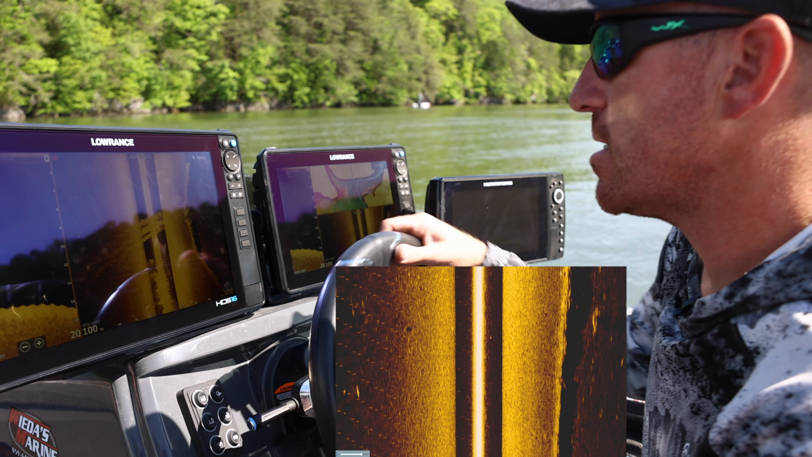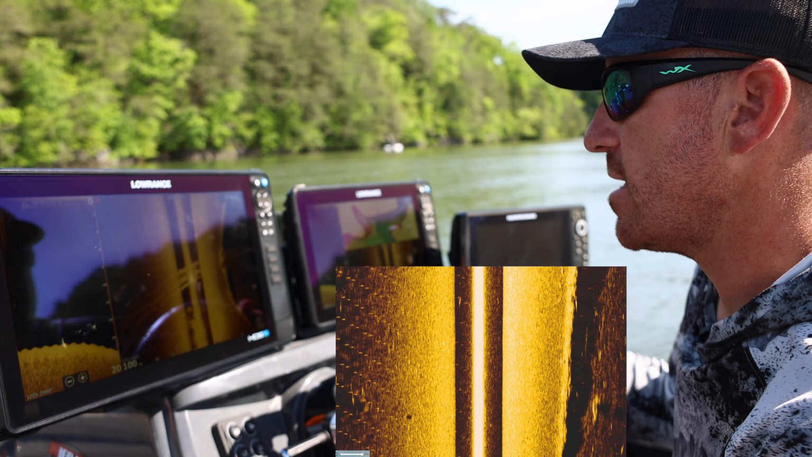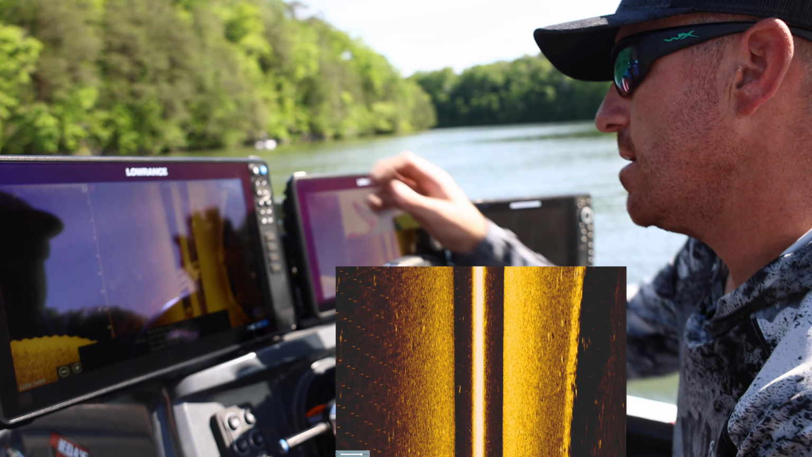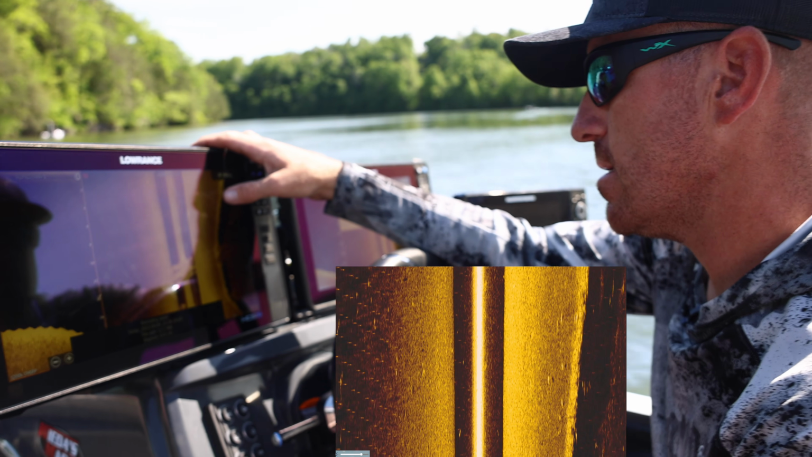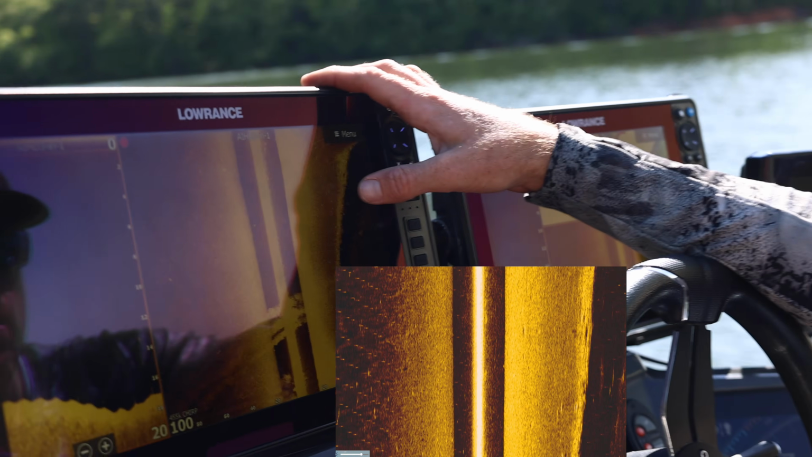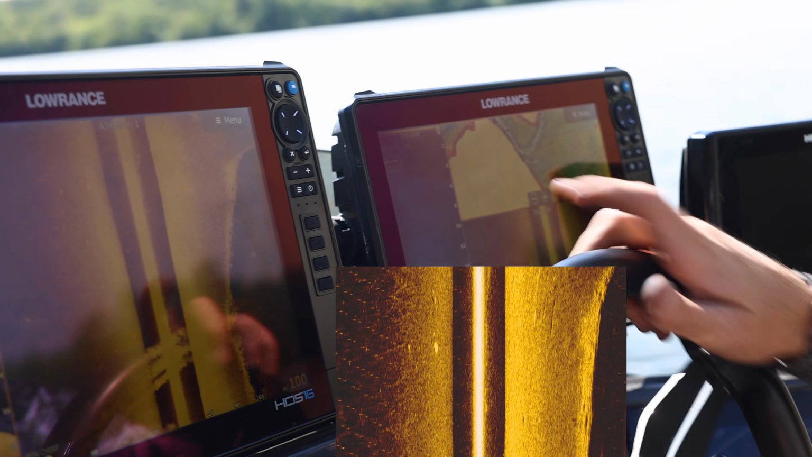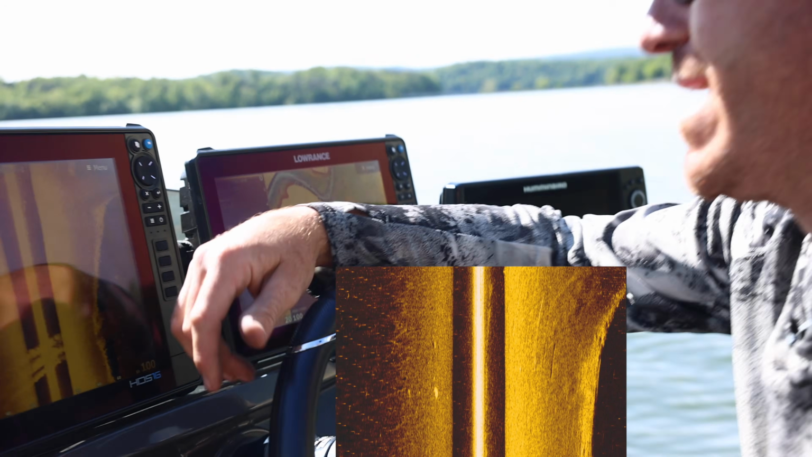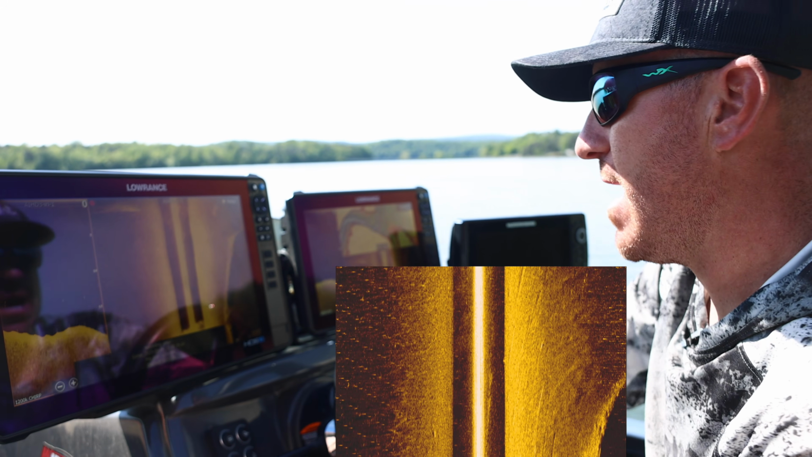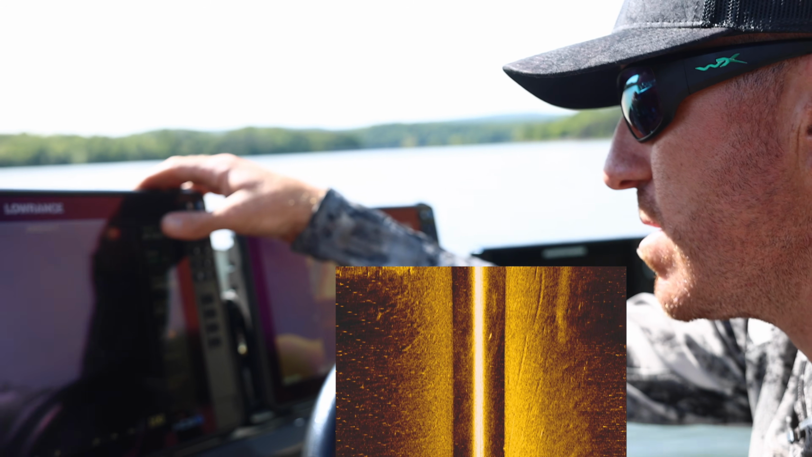So right here, you can see a few bass to my right-hand side along that edge. The one that you're gonna get with that lower frequency, and you can sort of see them, there's only a handful of them there, but I'll show you. You're gonna get a cleaner image of actual white dots. So you're gonna see the white dots rather than actually the shadows. So let's just sort of play around with this a little bit.